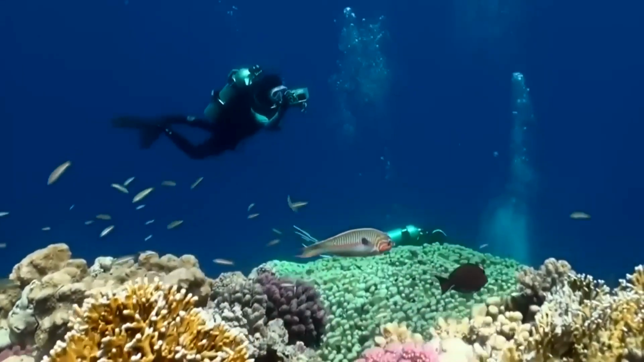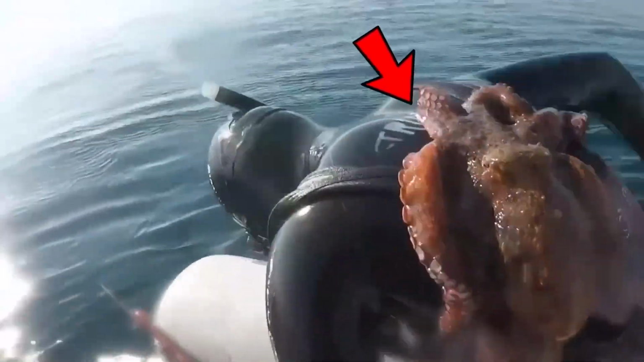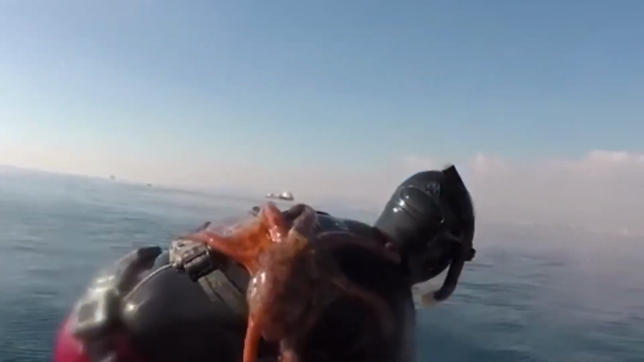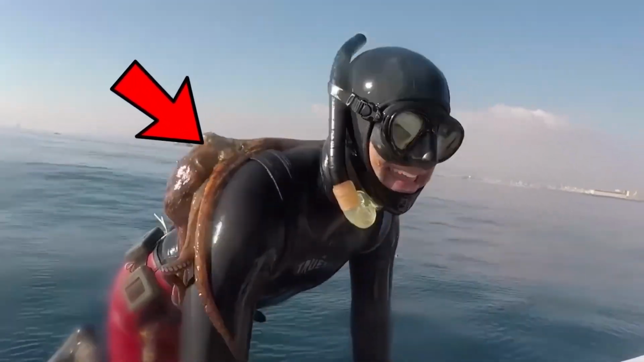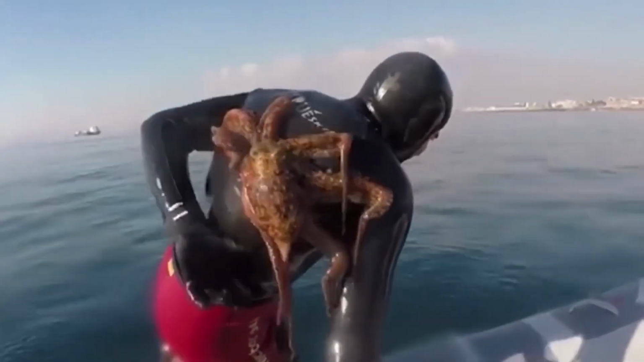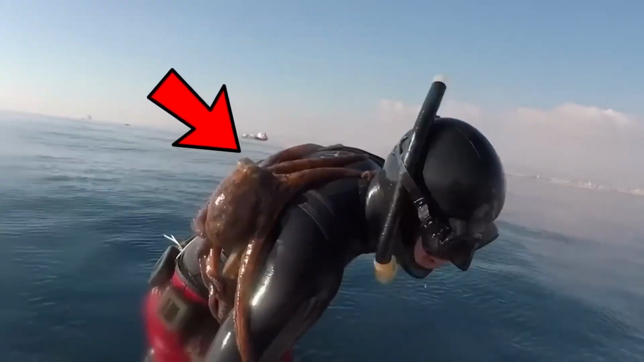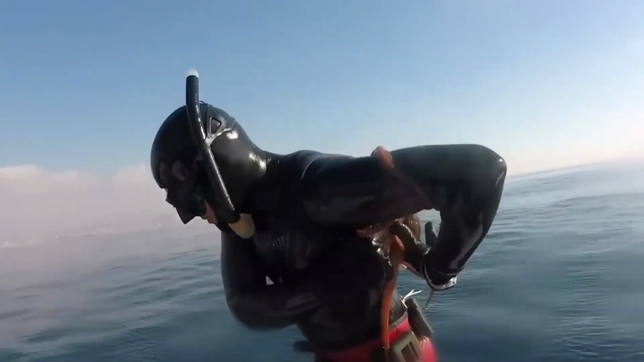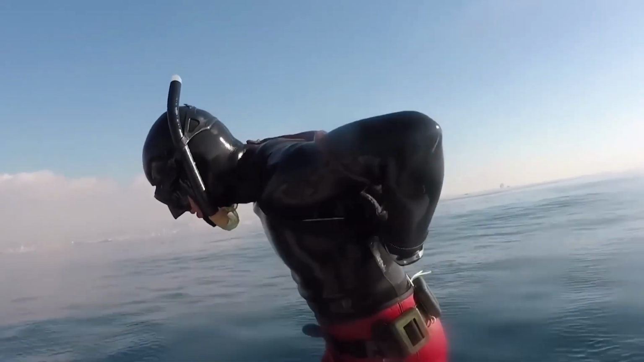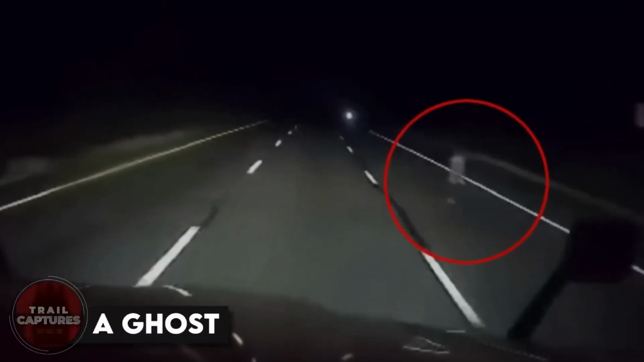Imagine you're out scuba diving, and when you surface for air, you discover an octopus that won't let go of your back. In a recent video, a diver experienced this unexpected surprise and was trying everything he could to shake off the clingy cephalopod. Despite moving in different directions, the octopus wouldn't budge, and the diver started feeling uncomfortable with its sharp beak and sticky suckers. Perhaps the octopus just wanted a hug. What do you think? A ghost.